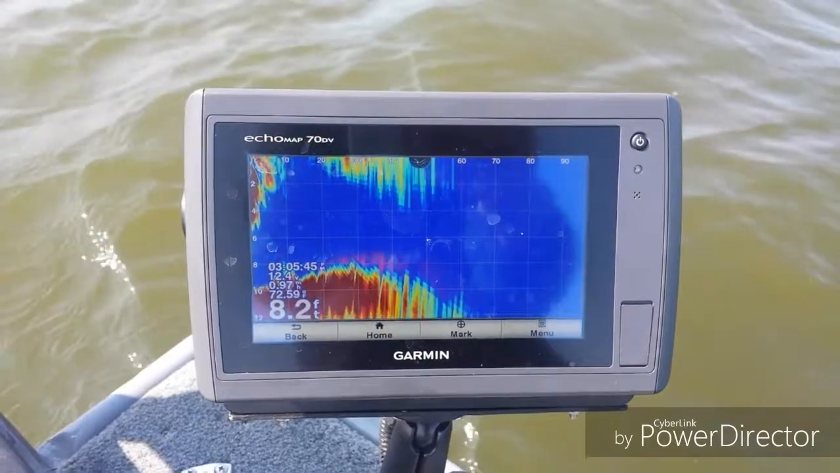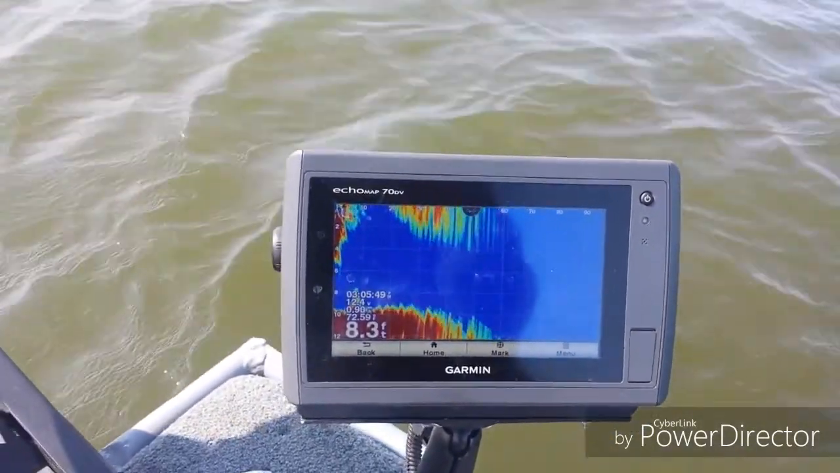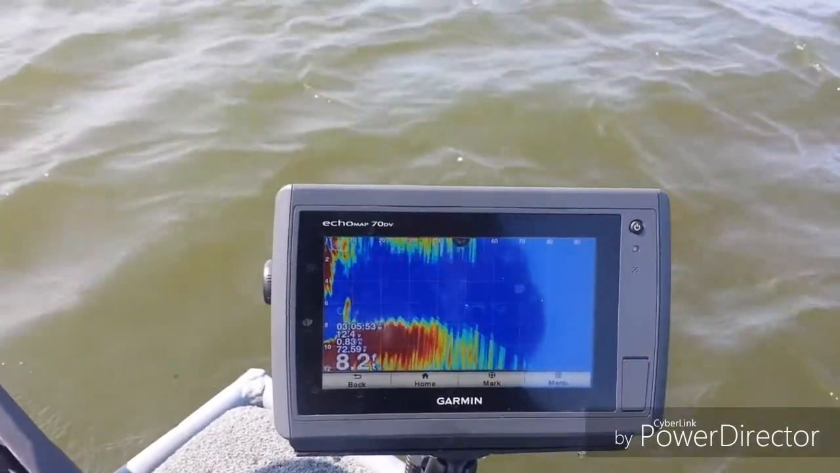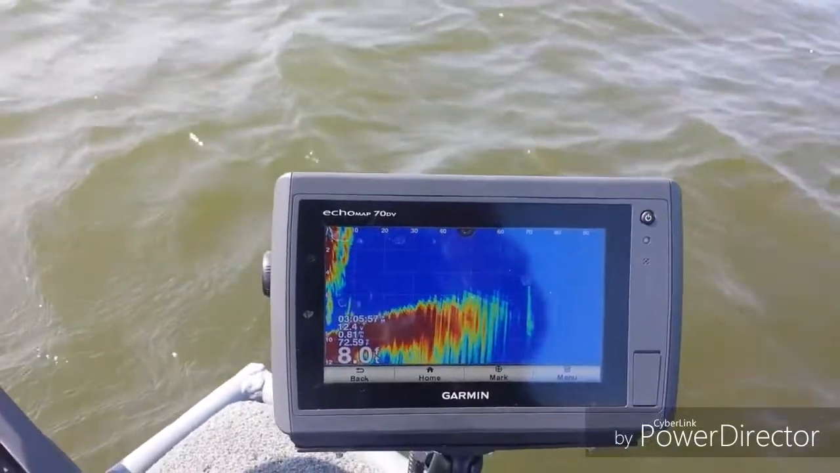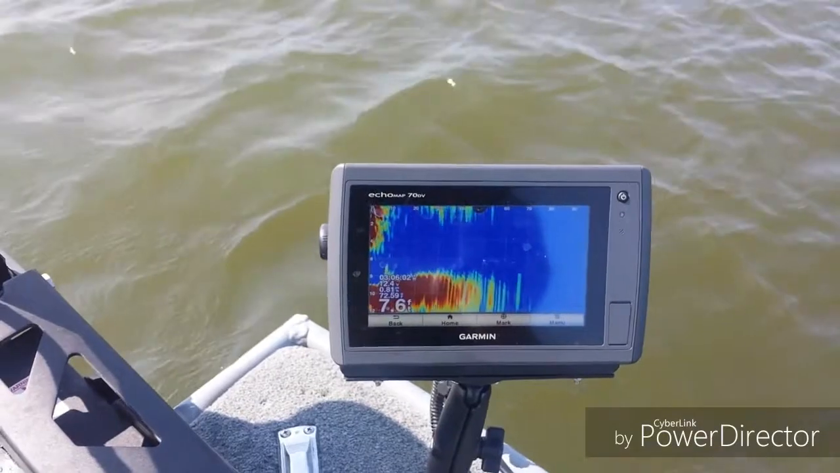All right, and as I pan further to the right, you can see how it flattens out back to where it was aimed, and you see how it slopes back up. All right, and that's what I've been using and catching fish with.